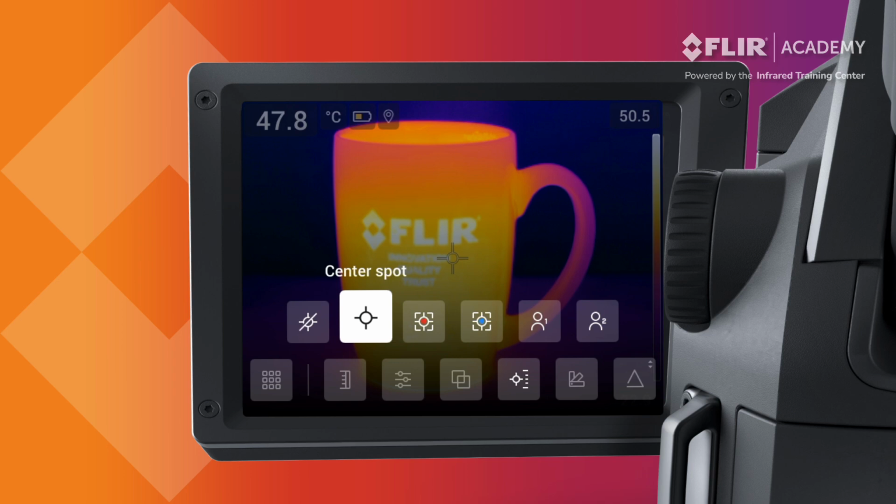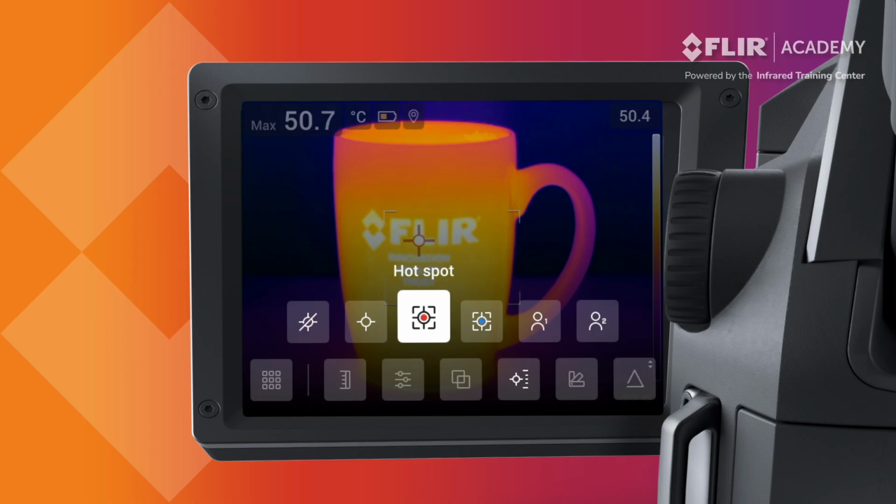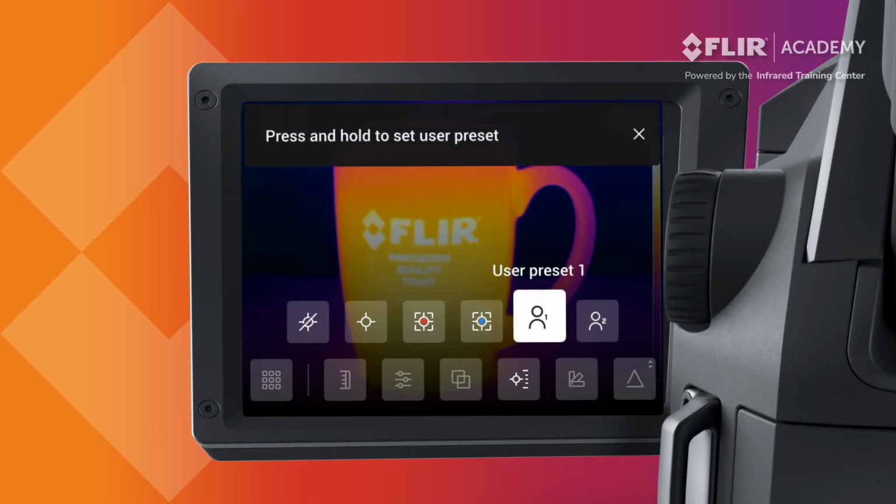The center spot provides a single point temperature measurement on the display. The hotspot turns on an area box and displays the maximum temperature from inside the defined shape. The cold spot does the same, but with a minimum temperature value. There are also 2 user preset options that operators can customize using these measurement tools.